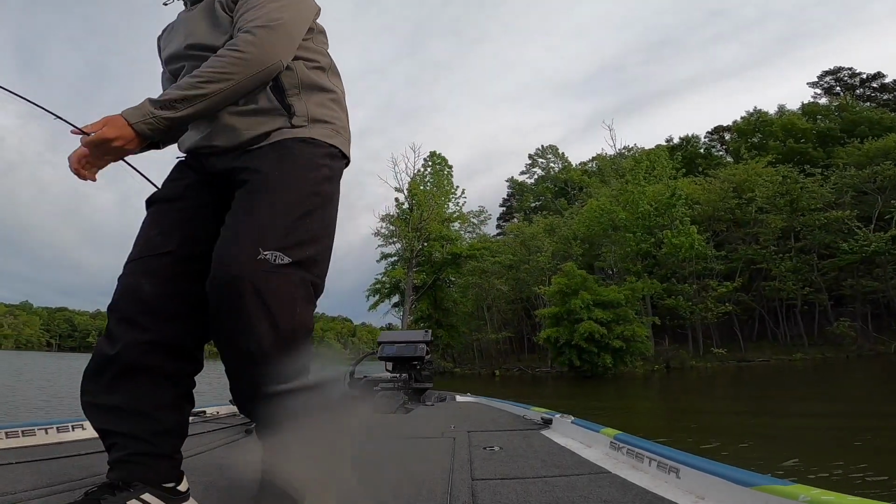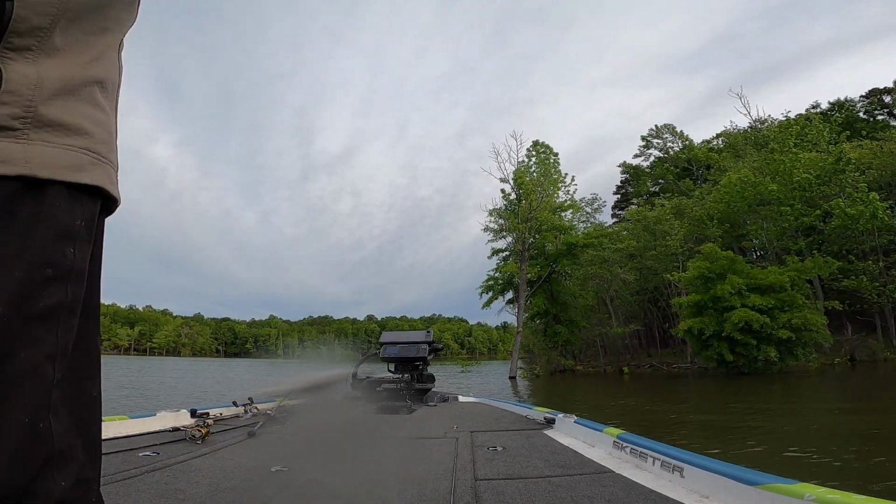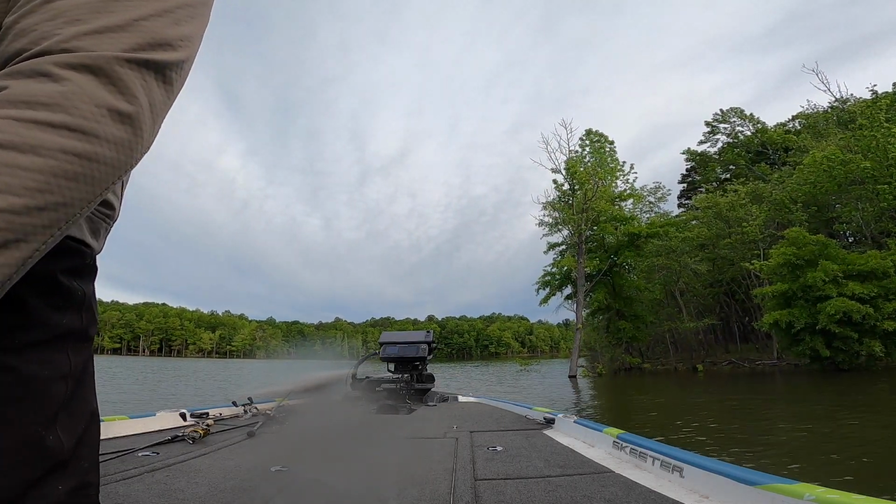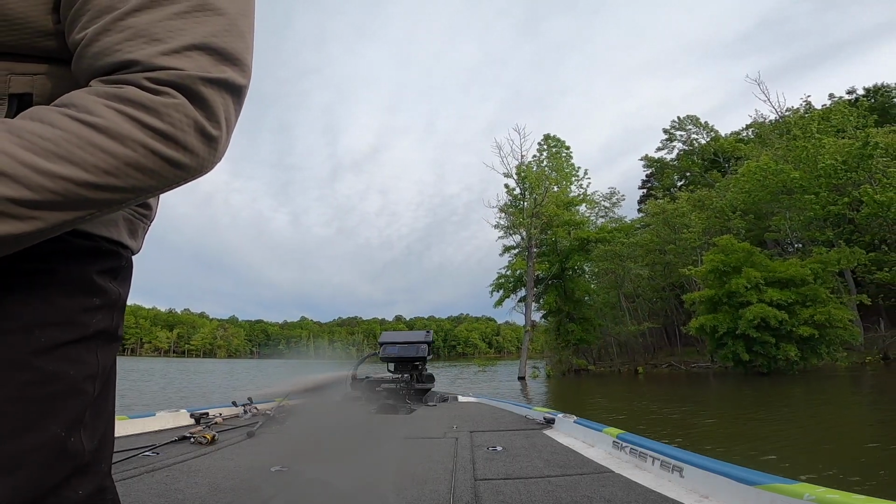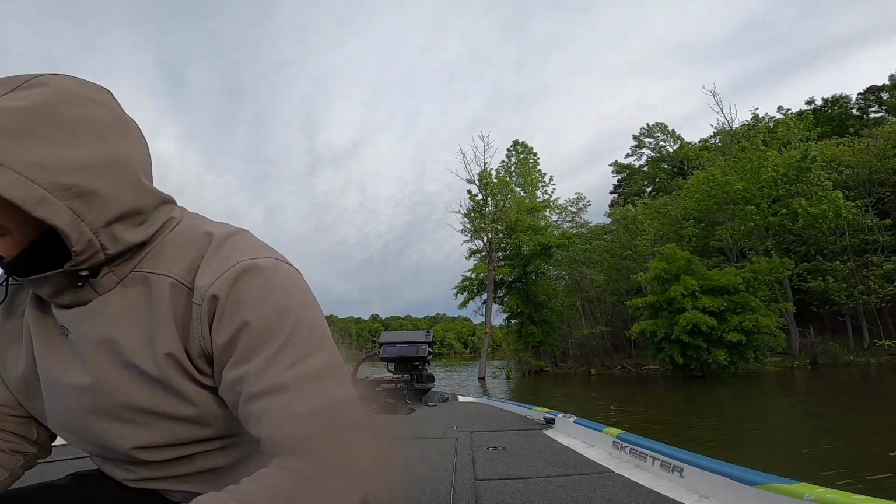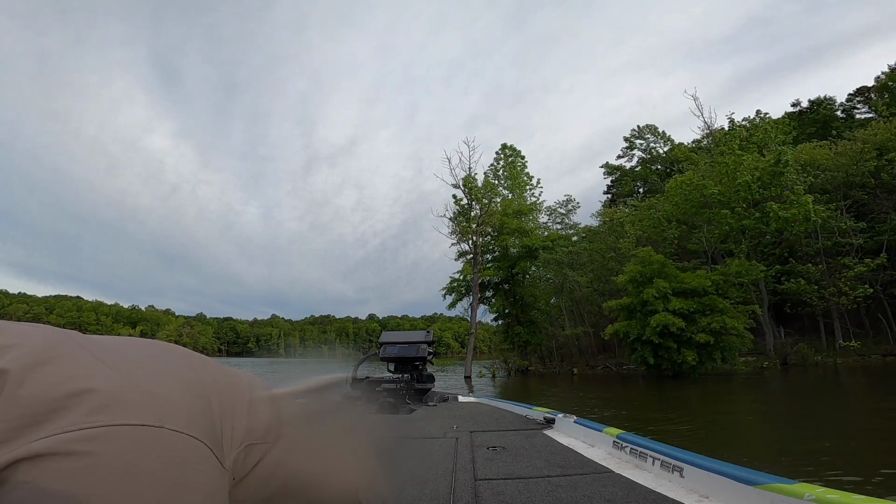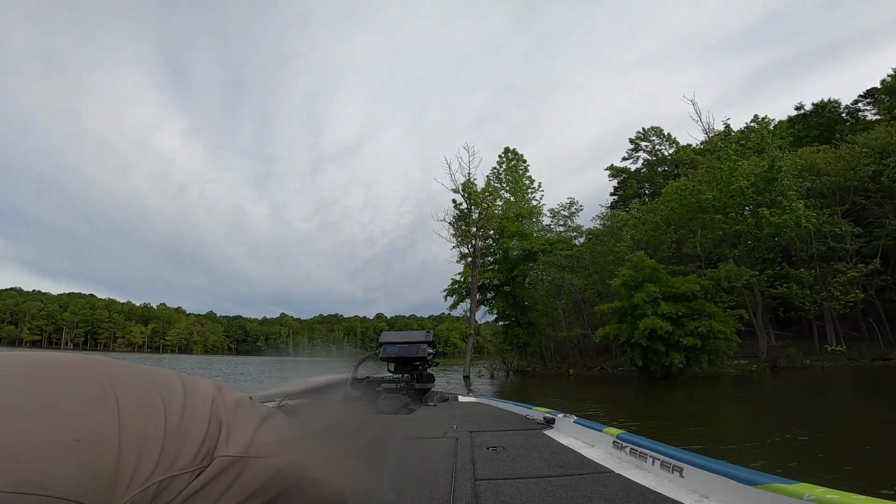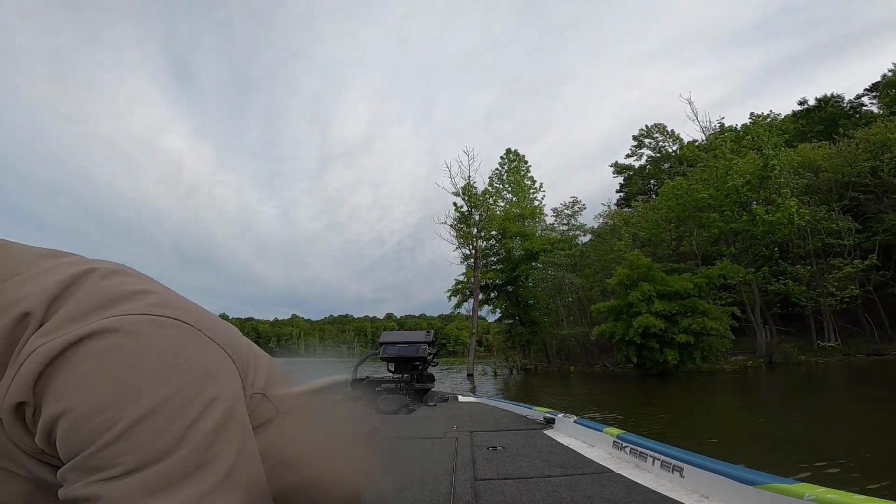Not the one I threw at. Which way are you gonna go? I'm gonna fish that willow tree right there. So can I cast up here? Yeah. This one ain't gonna make it, is he? Huh? Think he will? I bet he's close, but I don't think so. Yeah, he's a keeper. Yeah, see, the one I caught yesterday is smaller than that. It was.